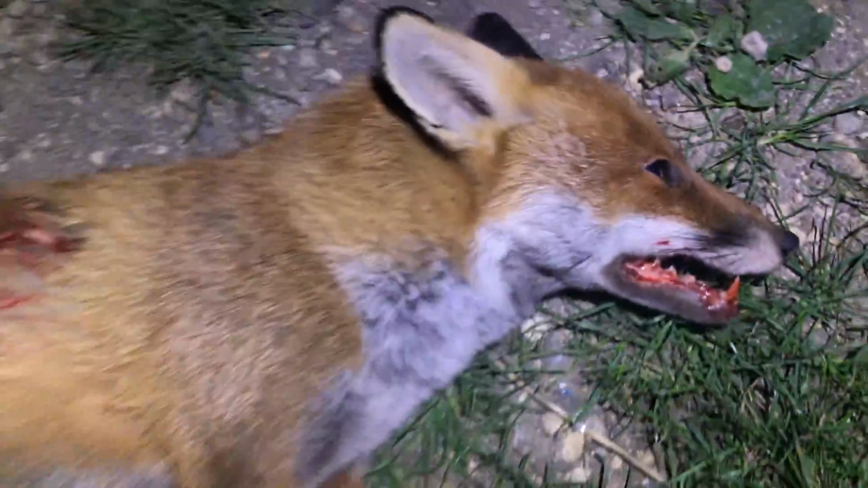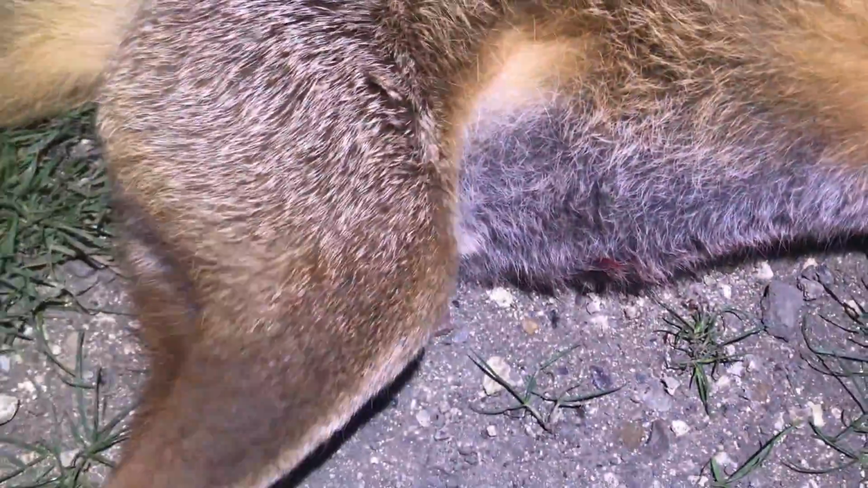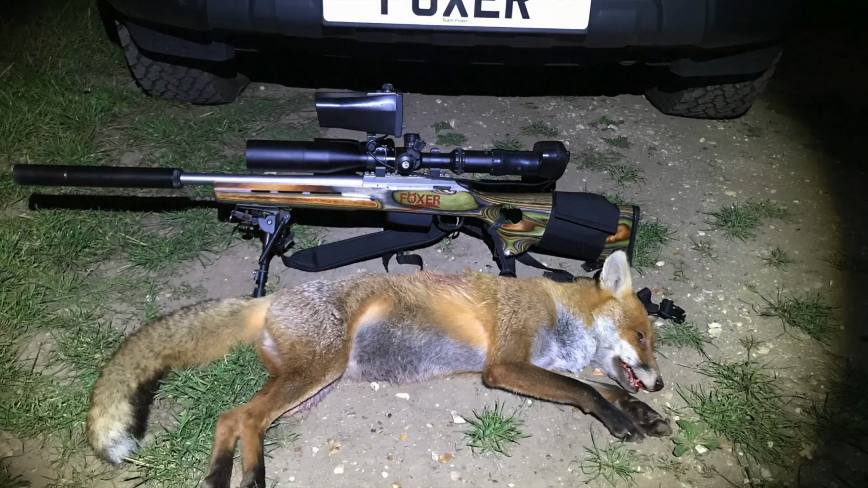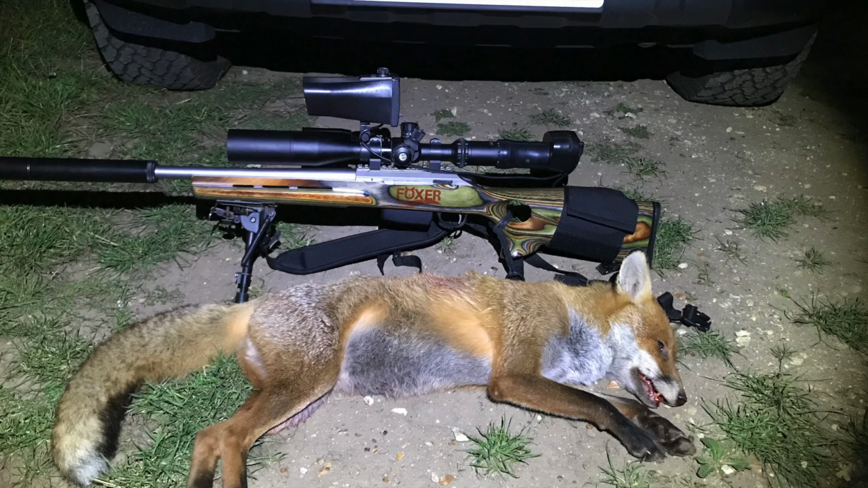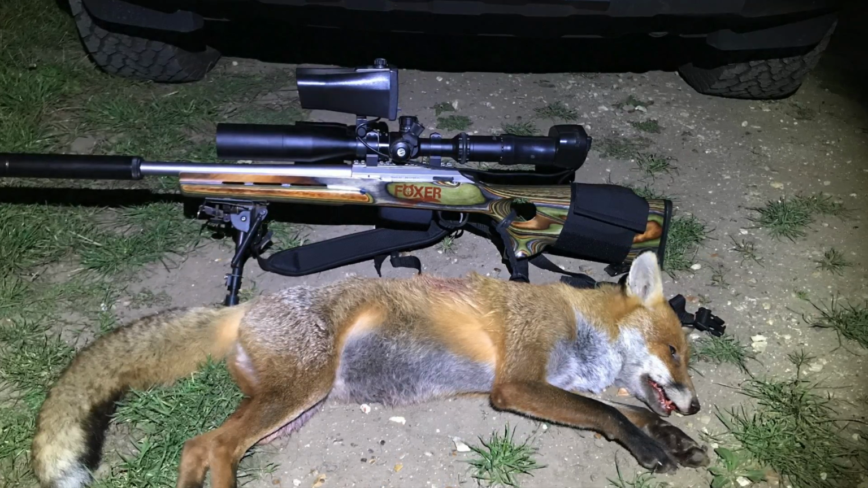A young fox. Well, I'm not the only member of Team Foxer to have had success over the last week or so. Let's head over to New South Wales to see how Jason's been getting on.